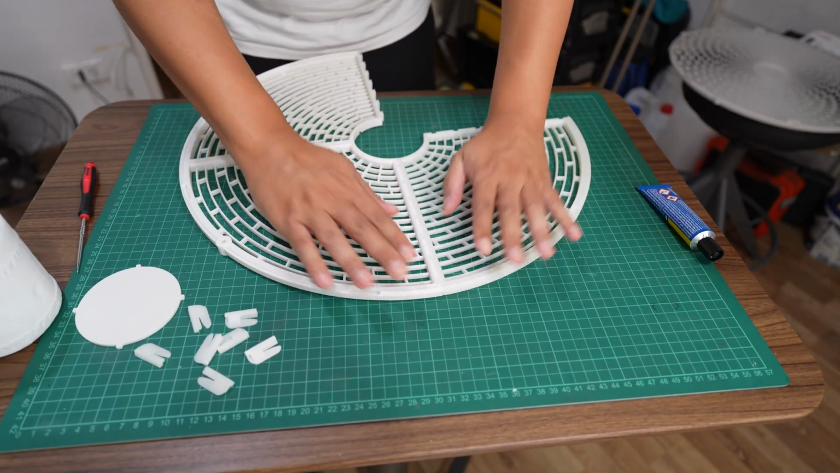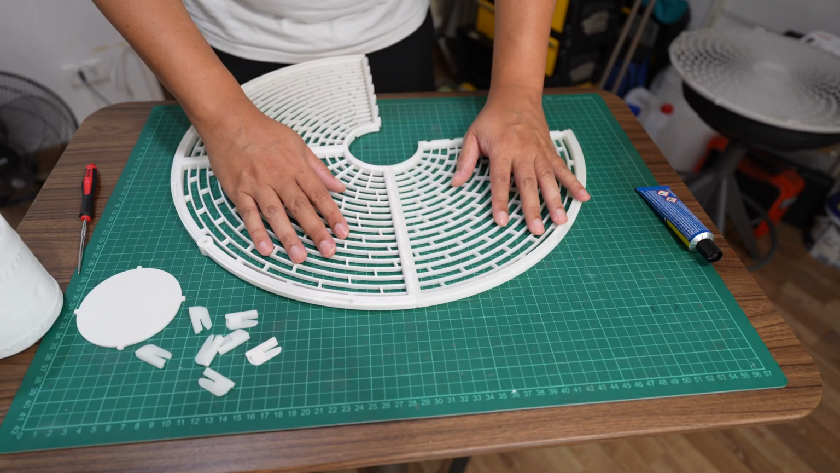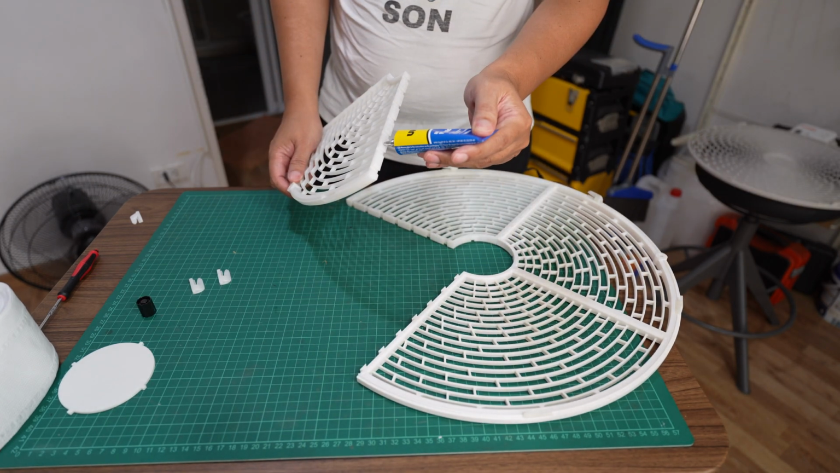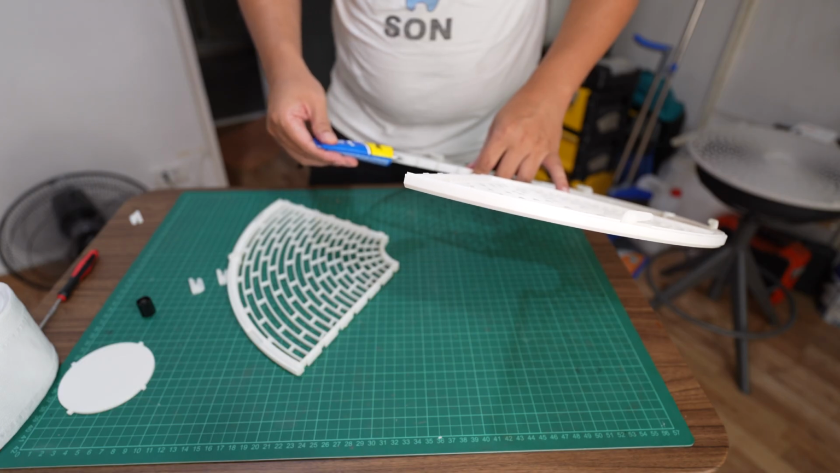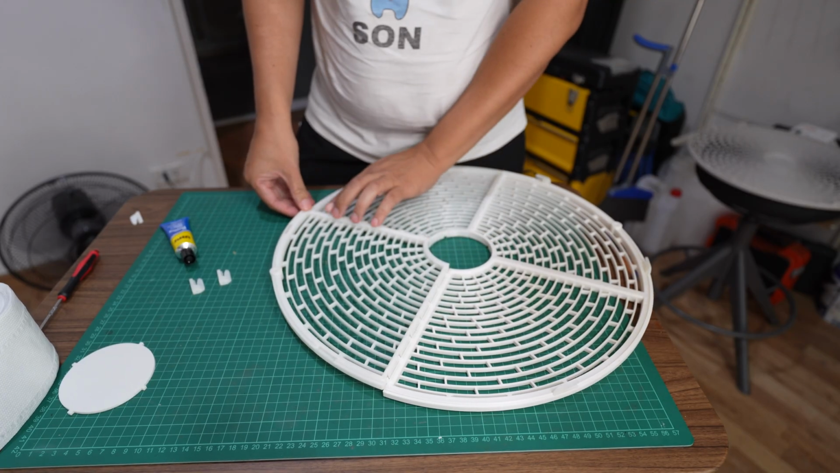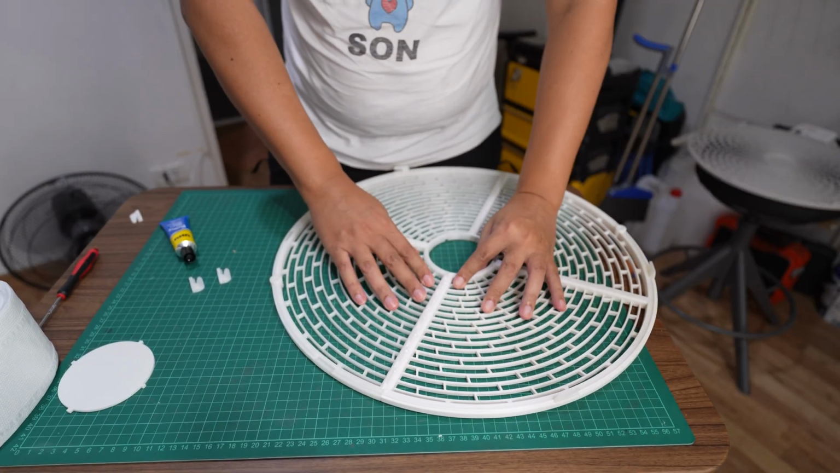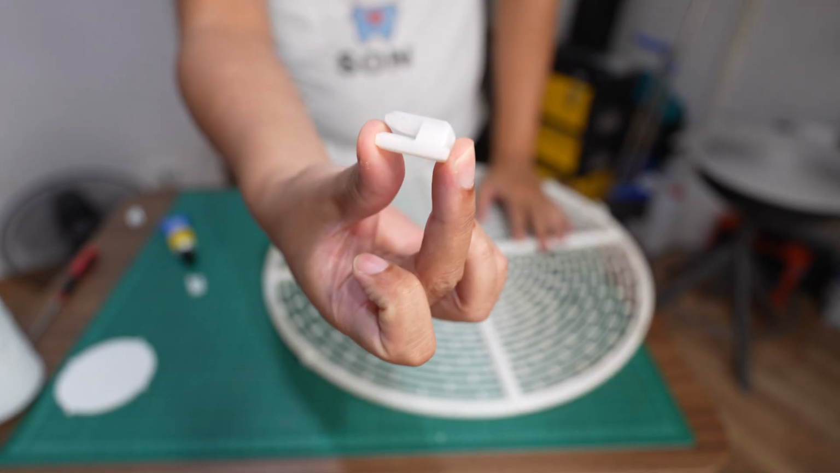So these 2 parts have a little bit of a difference in color. This one is printed with the regular ABS filament, and this one is printed with the hyperspeed filament. Okay, this will be the final part. Okay, so it's all lined up. Okay, next I'm going to glue the clips onto the fan grills.